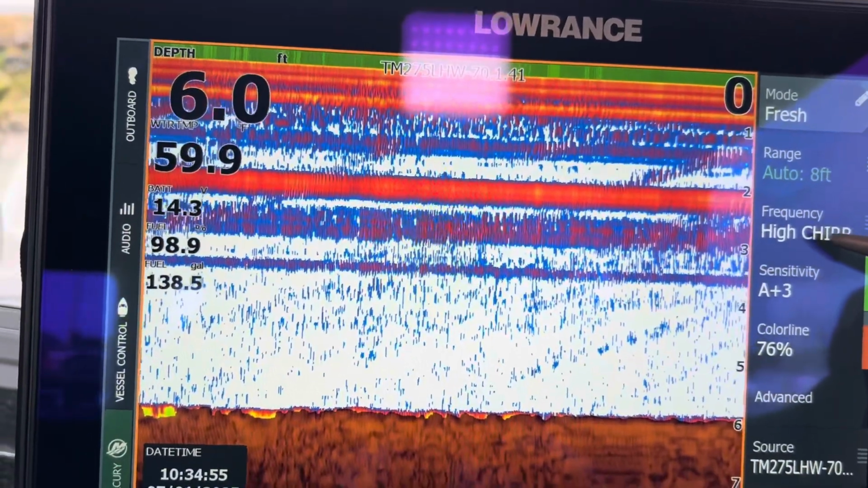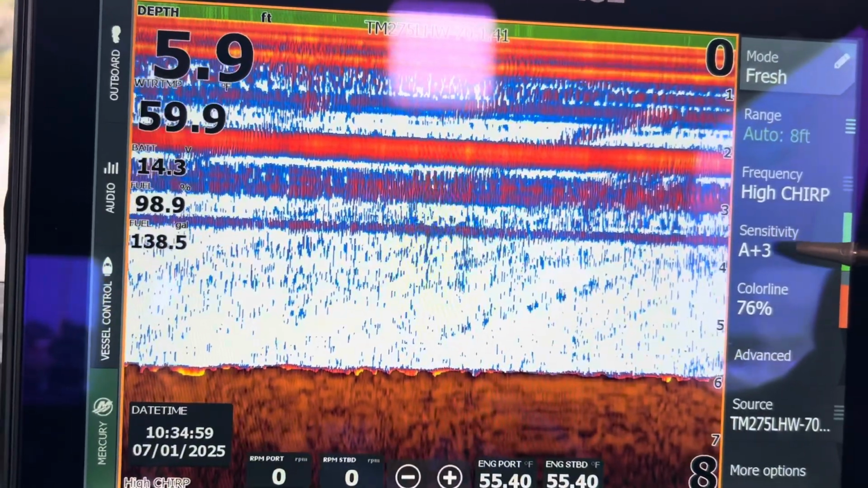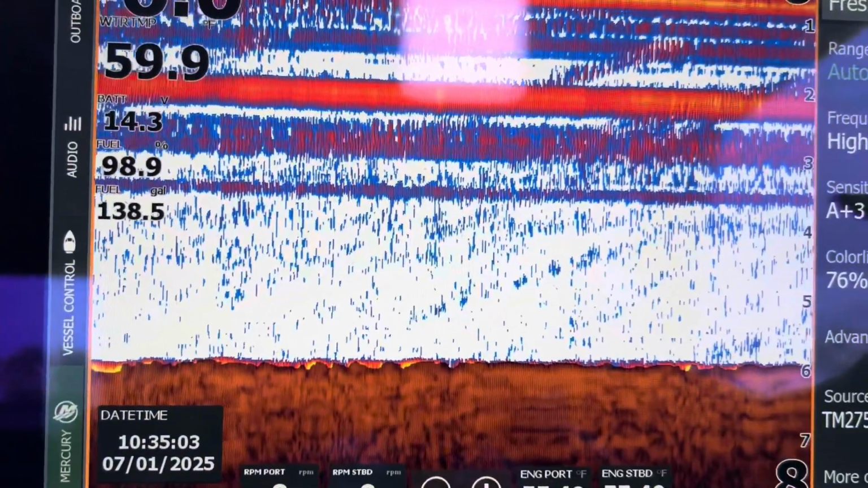Of course, we're in 6 feet of water right now because we're running on low tide, so we're not going to get a lot of return. Sensitivity, I run it up a little bit, just to make sure I see all the fish that are there.